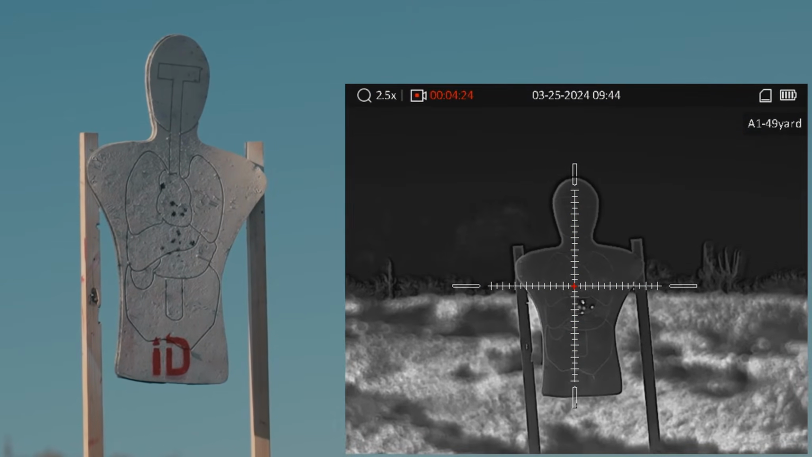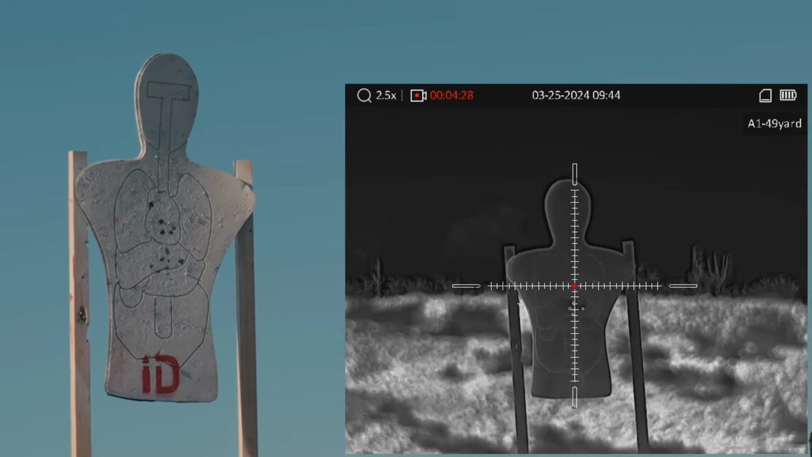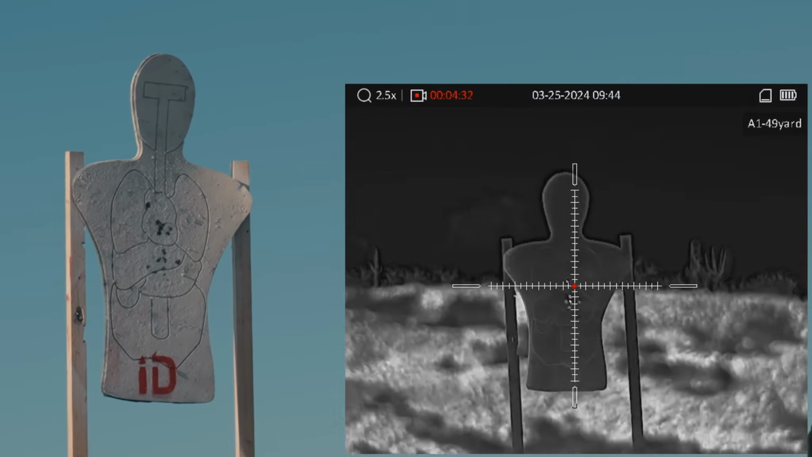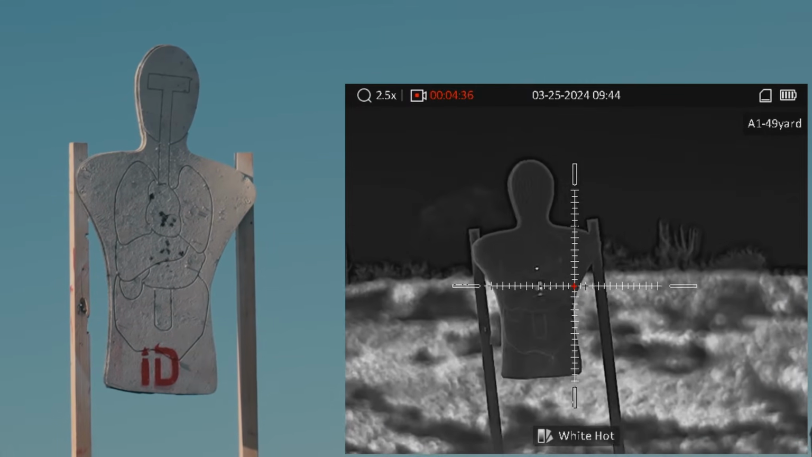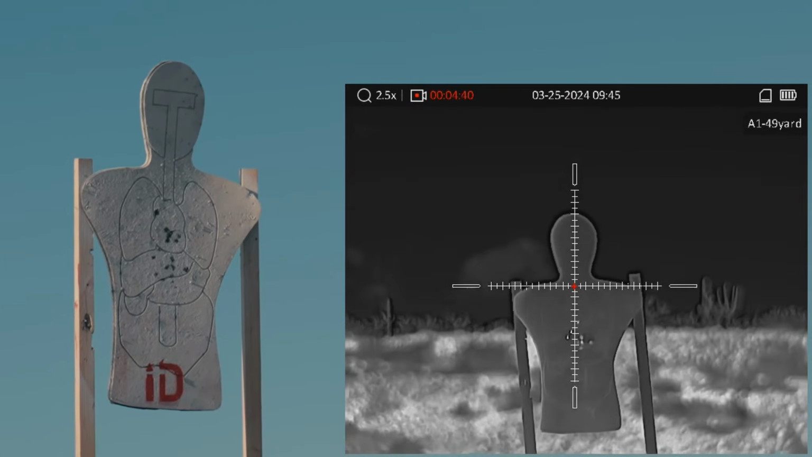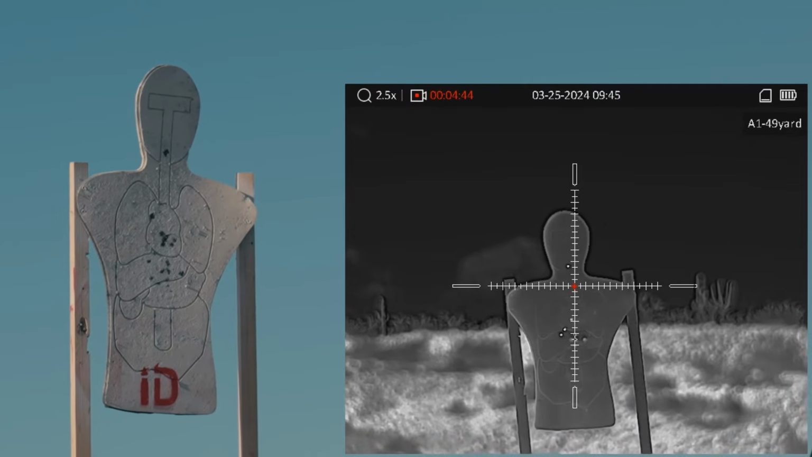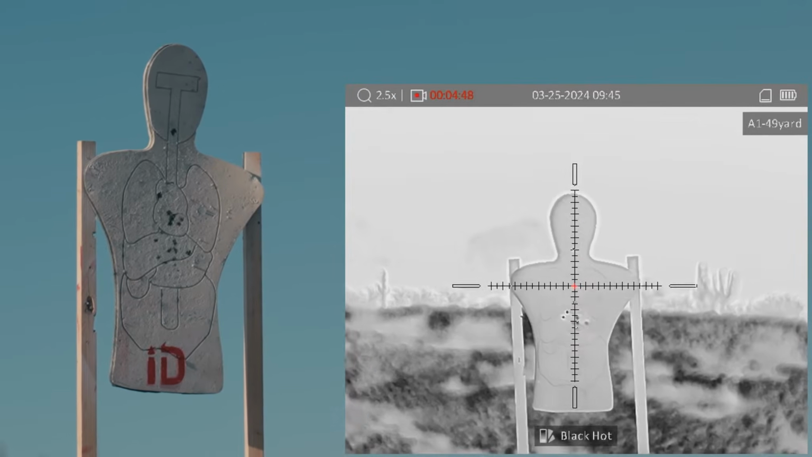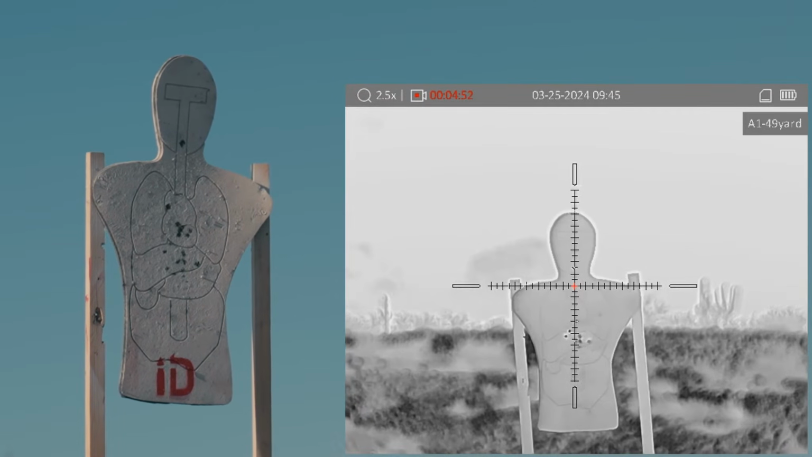We got red hot. You have to change the setting for the temperature, but yeah, I don't think it gets hot enough to distinguish as red. And white hot. Also very clear. But now I think black hot works the best. You get the best contrast and the hits are very precise.